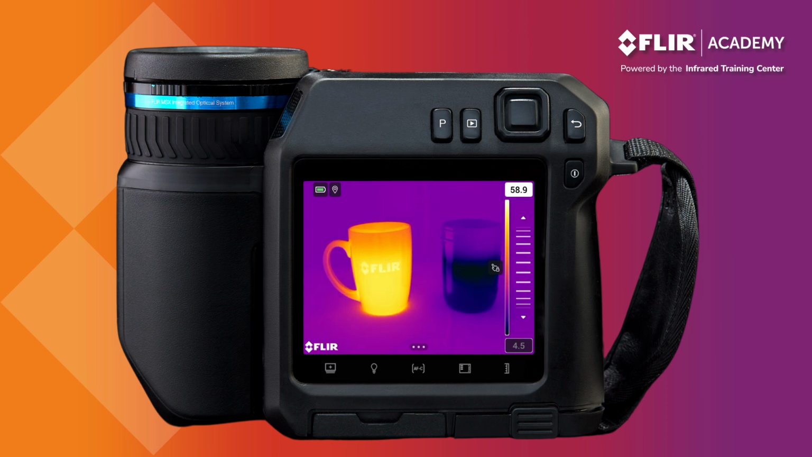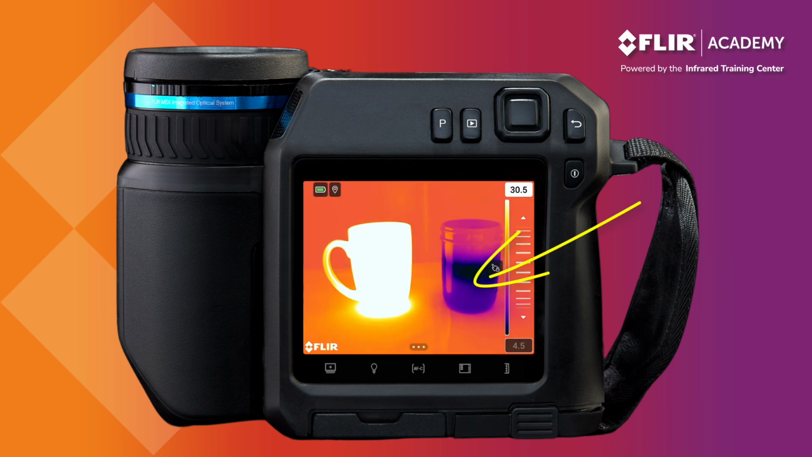To demonstrate, I've highlighted the top number. Pressing down on the navigation pad lowers this value, narrowing the span. Notice how the contrast changes. We can do the same with the bottom number, again highlighting it by pressing left or right on the navigation pad. Once highlighted, pushing up or down changes the value.